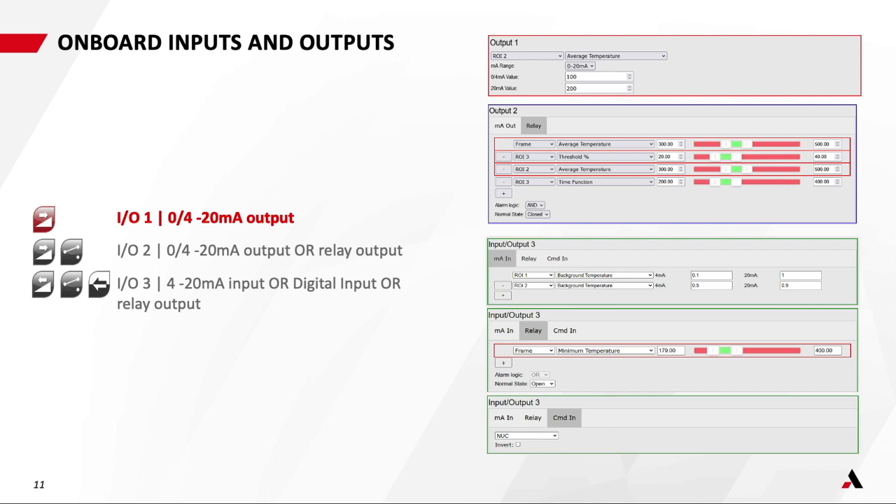We've got a 0 or 4 to 20 milliamp output on the first terminal. We've got a 0 or 4 to 20 milliamp output on the second terminal, or a relay output. And then the third terminal, we can use a 4 to 20 milliamp input, or a digital input, or a relay output. So it's pretty versatile in terms of what you can do with those regions of interest. So those regions of interest are analyzing and recording the temperature values in the scene, and then the camera itself can be configured to output these variety of options.